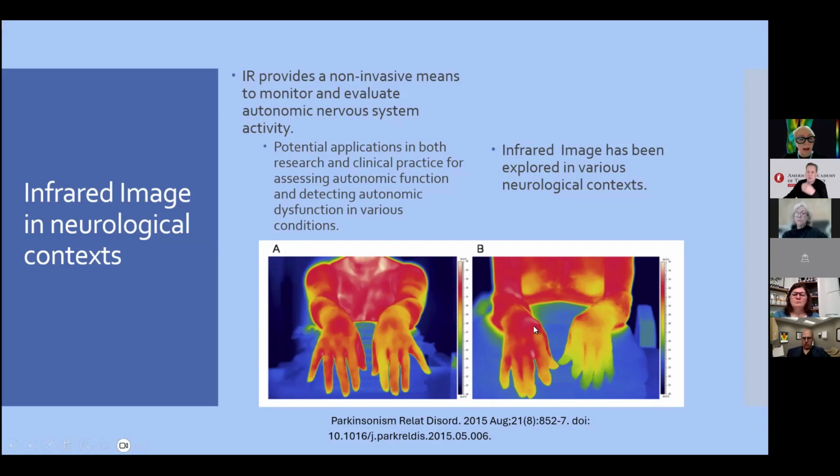So we can talk about Parkinson's disease as a model, as an example for applying infrared imaging in neurological conditions, because the autonomic dysfunction in neurological conditions precedes the motor symptoms.